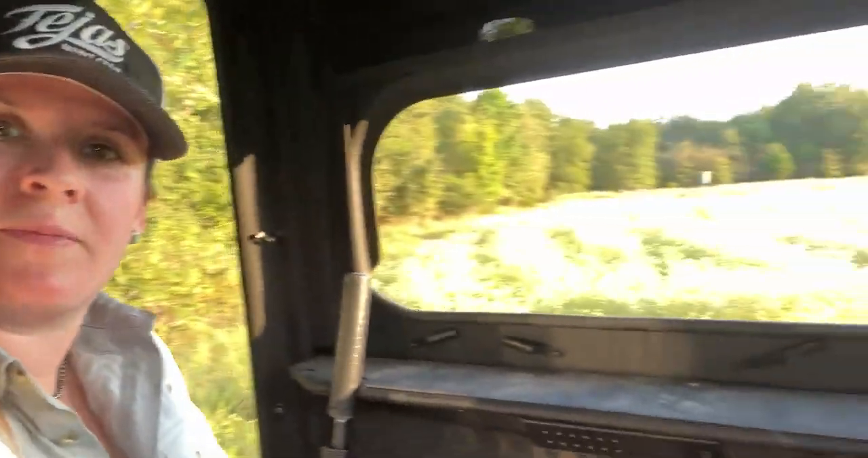We have the binos and the rangefinder combo scope. So, hoping that we actually get some pigs in this time in a new spot. So, wish me luck. They said that they have hunted in this blind less than the others. So I'm hoping that means there's more pigs here.